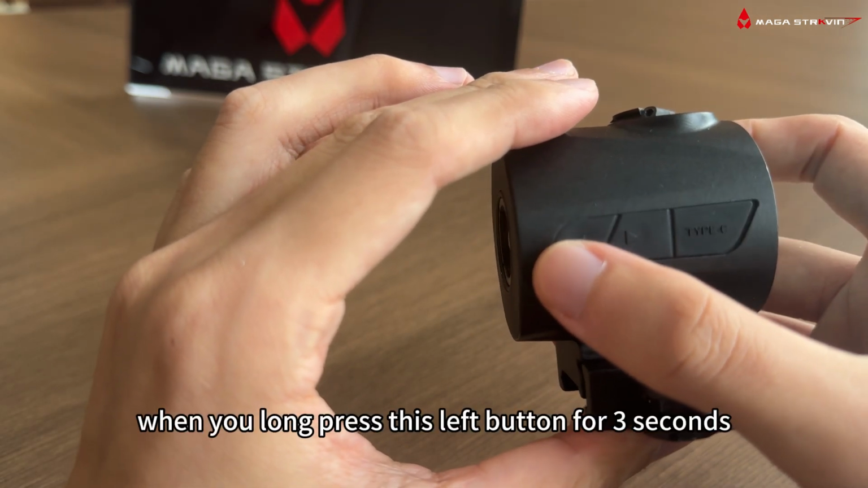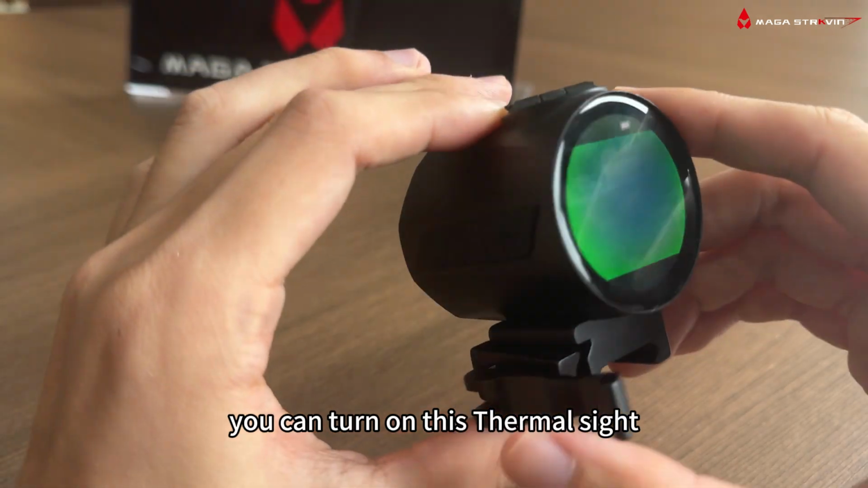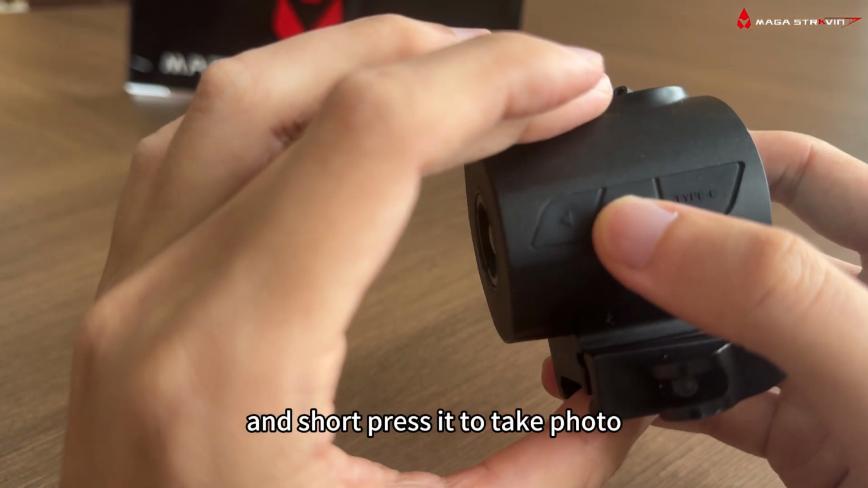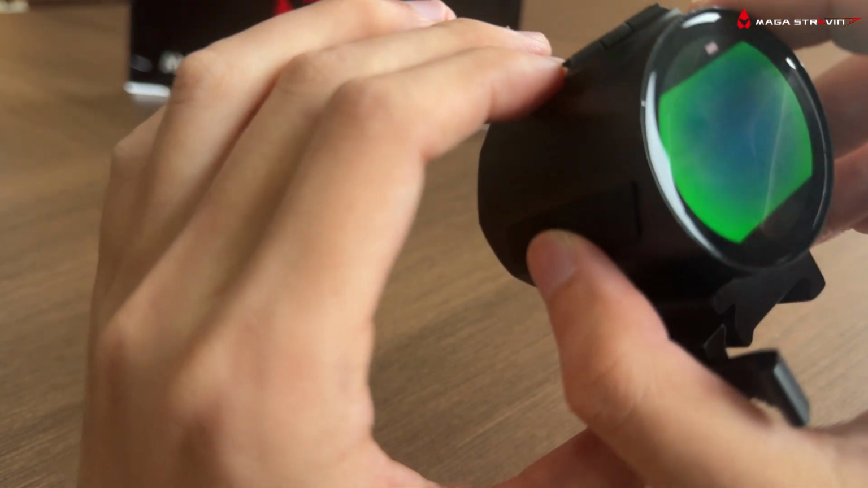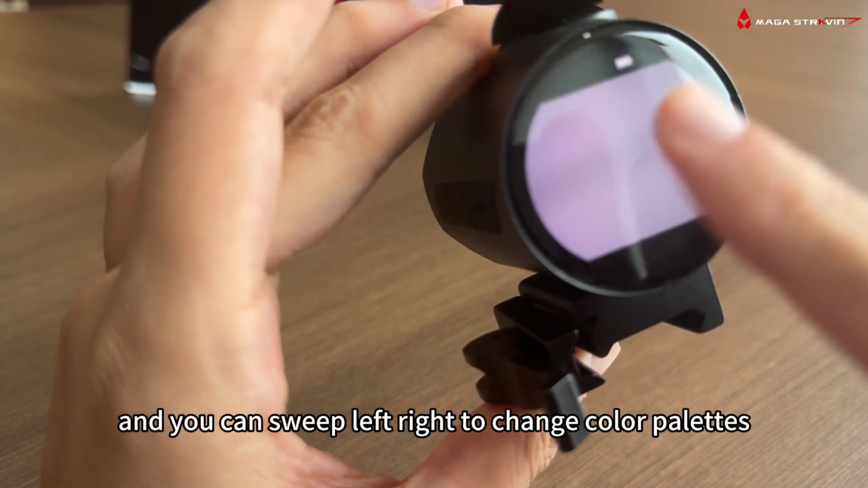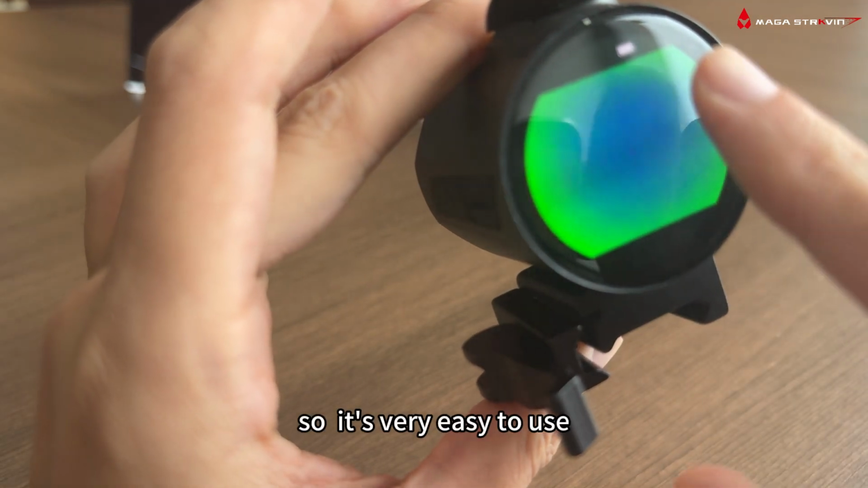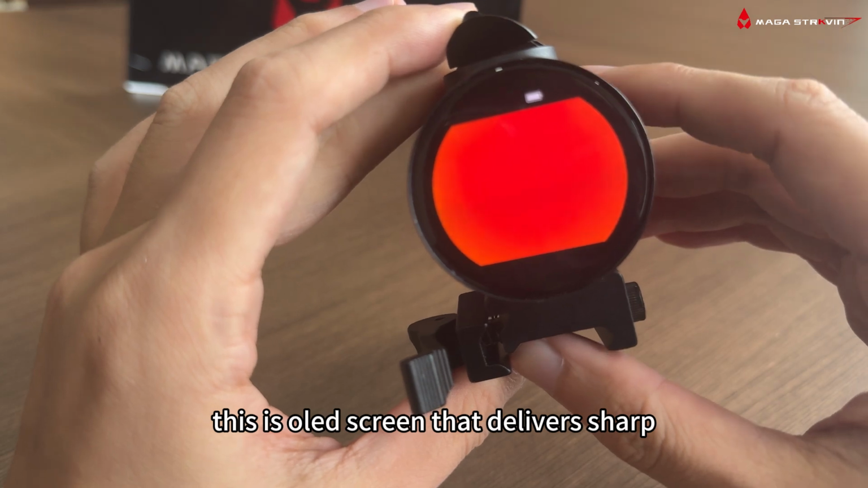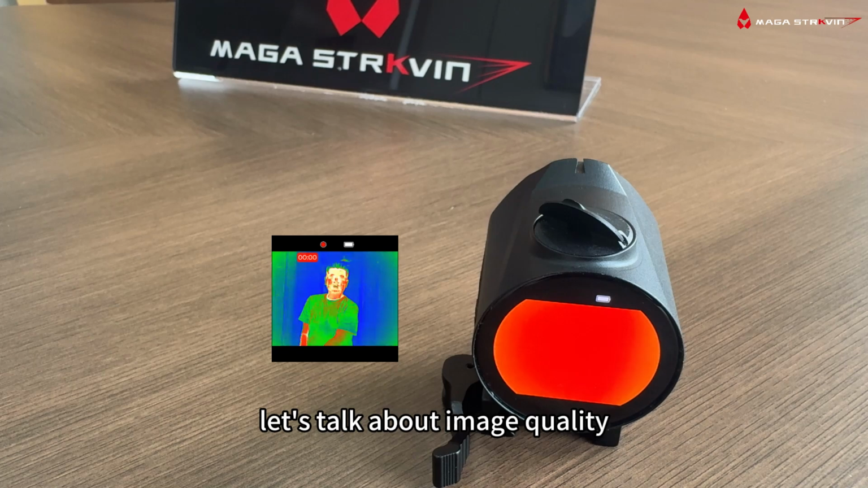When you long press this left button for 3 seconds, you can turn on this thermal sight, and short press it to take a photo, long press it to record video. And you can swipe left to right to change color palettes. So it's very easy to use, and the best thing is this OLED screen delivers sharp contrast and vivid thermal images. Let's talk about the image quality.